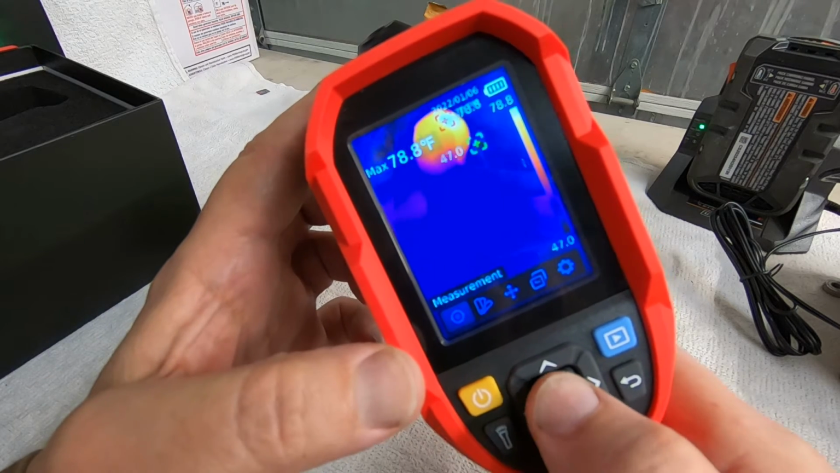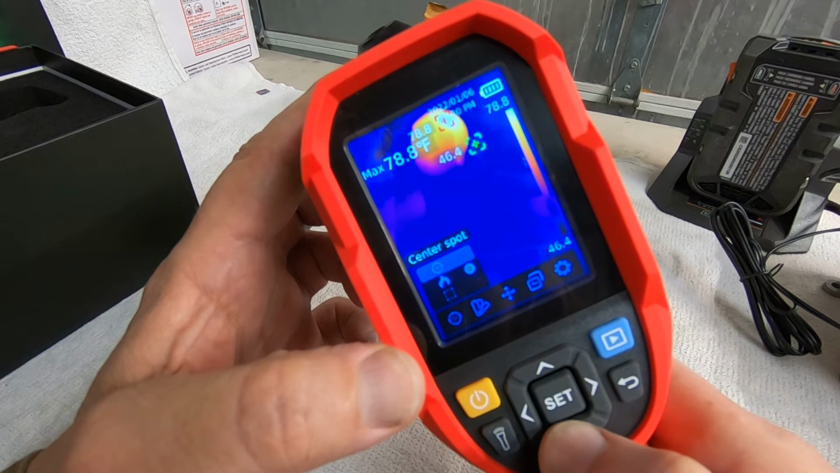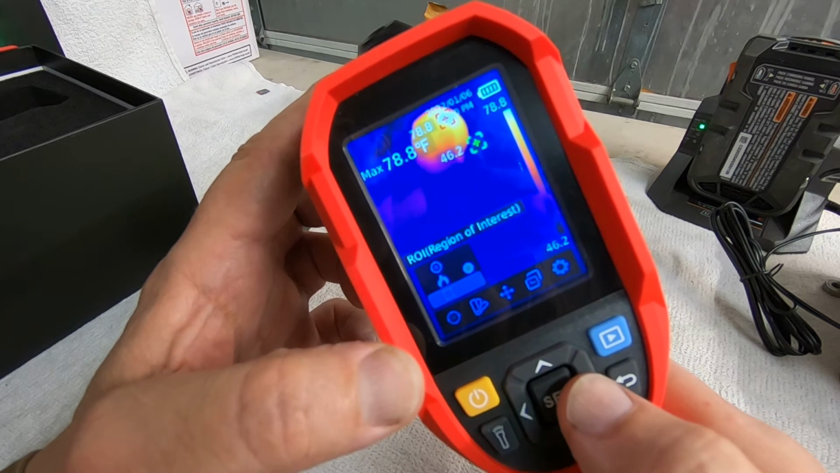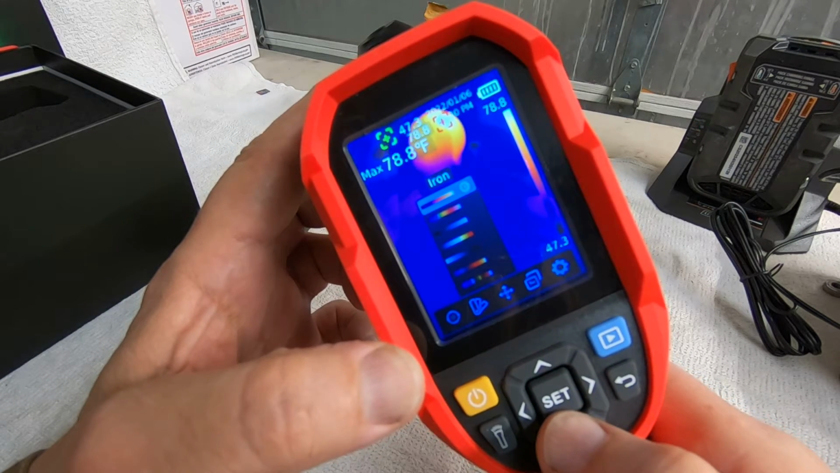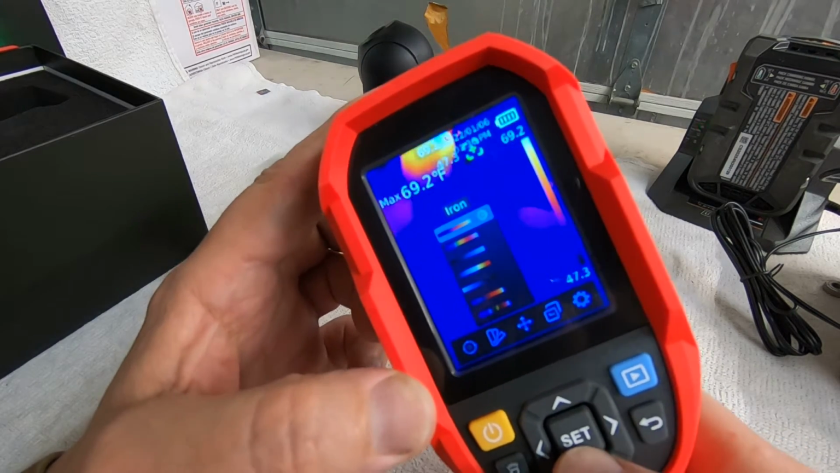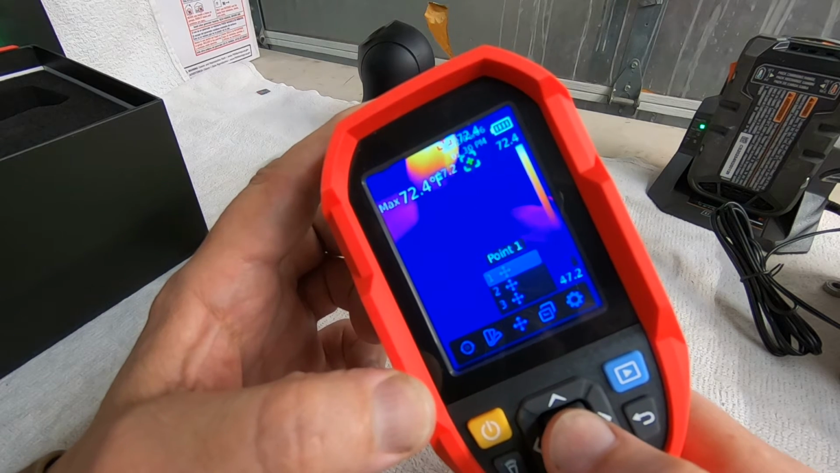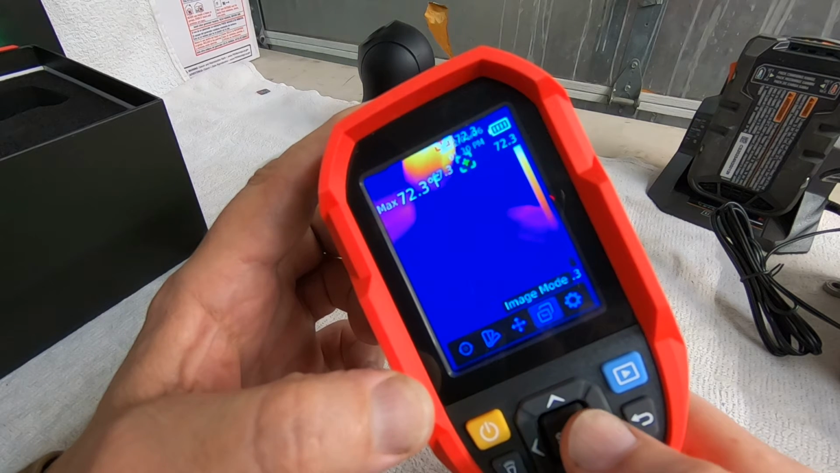So first, measurement, you've got high-low, center spot, high-low, or region of interest. You got palette, got your different palettes there. Point, you got your 3 different points that you can set.